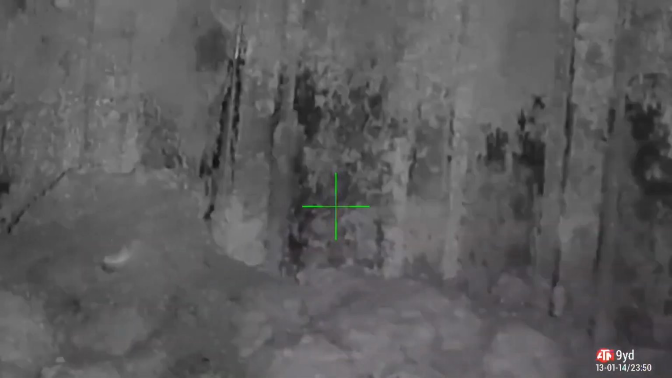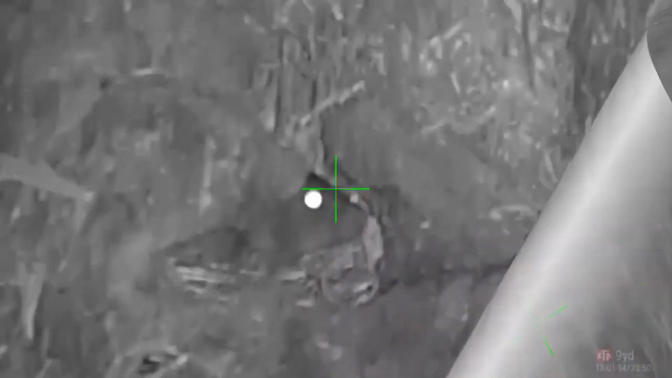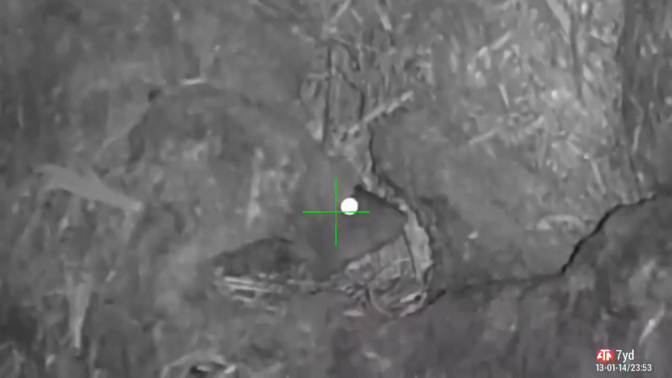He didn't stand long enough on his way back to get a shot. I'm not going to take a shot on a moving rat because I'm just going to injure it. He soon stuck his head out to see what was happening, so I showed him.